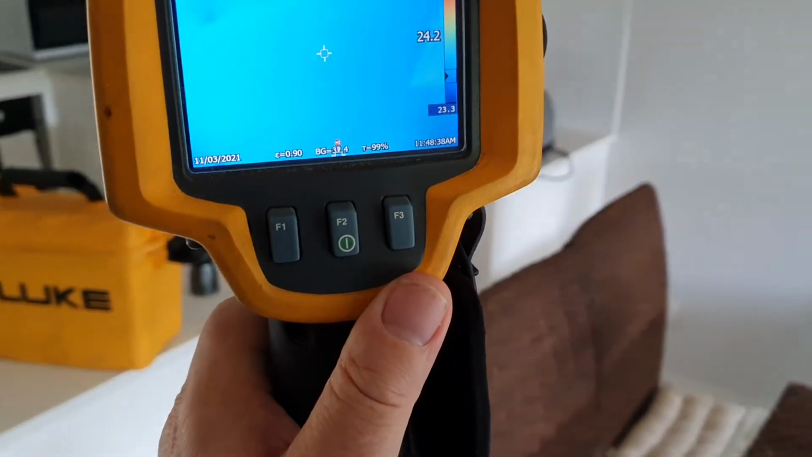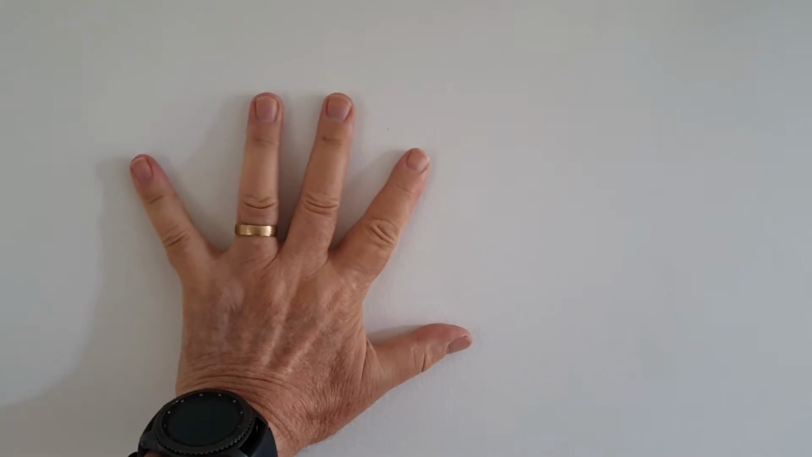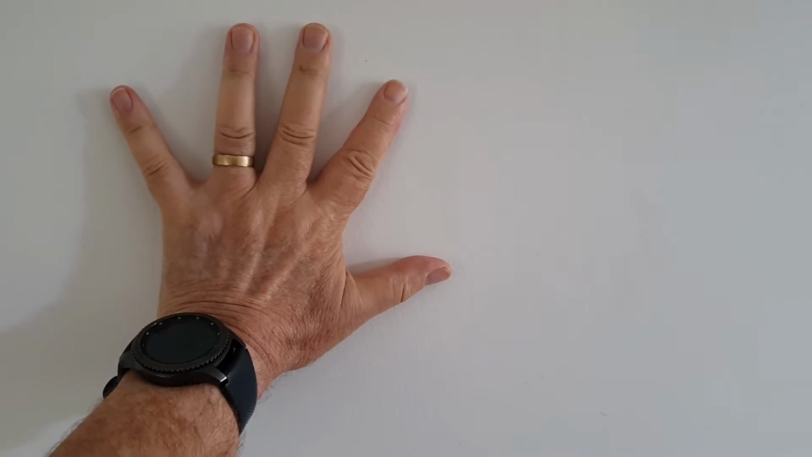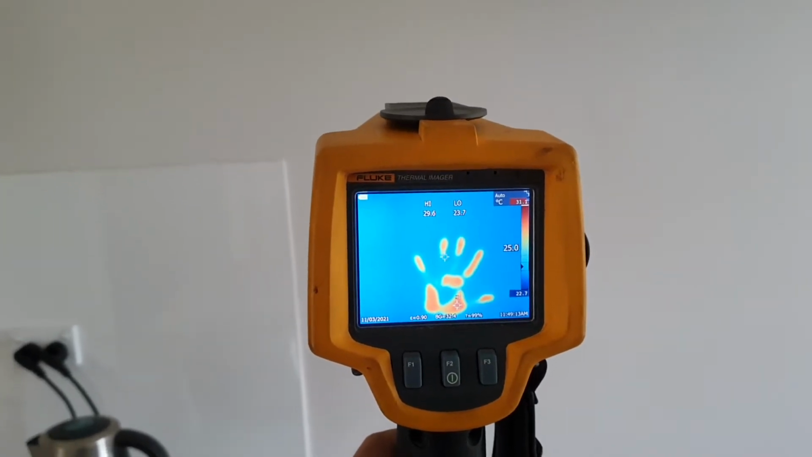It's all blue now because there's no heat radiating, but if we go to put some heat on it, for example, my hand, I'll put my hand up here for a little while for the heat to absorb into the wall. And I'll come back and I'll have a look at where I put my hand. Now that will stay there as long as the heat stays there.